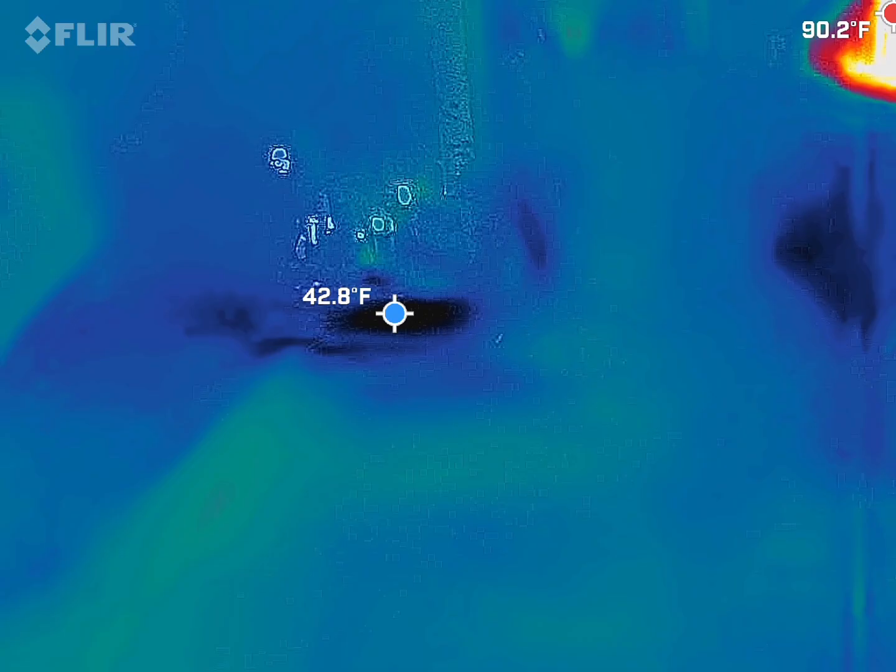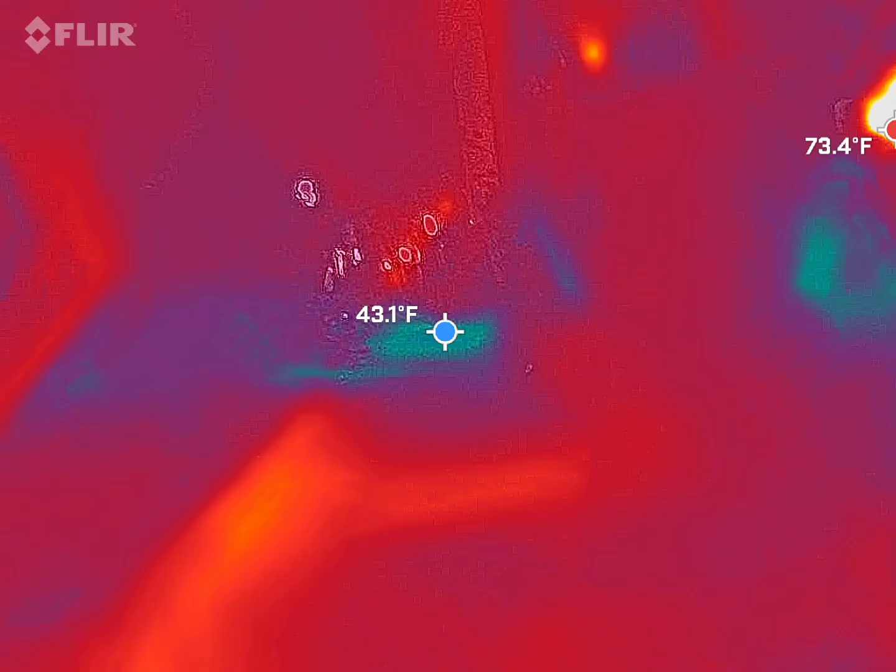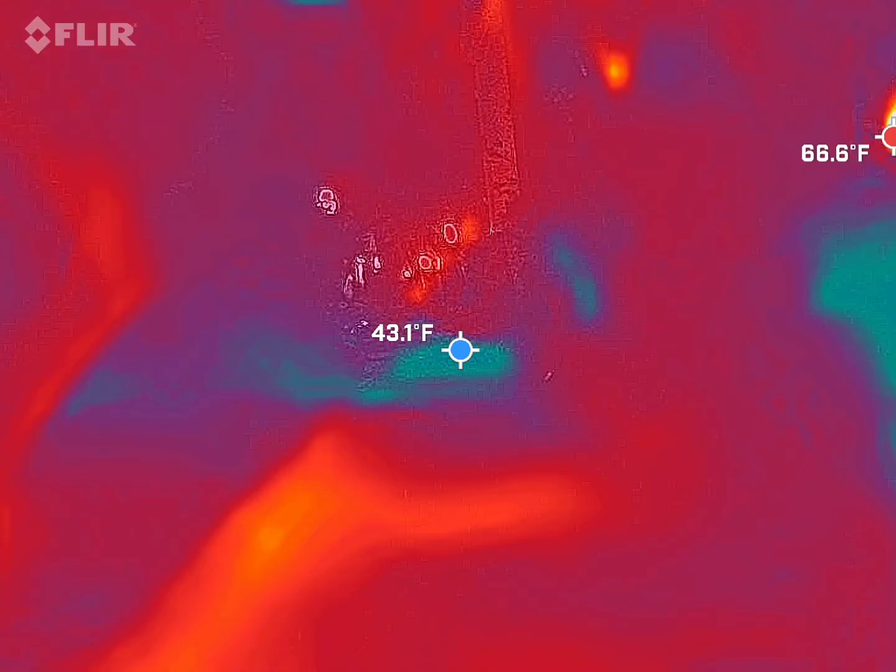So when we go up and around the corner, as I'm telling you the story, I'll swap out your camera and show you how the new one works.